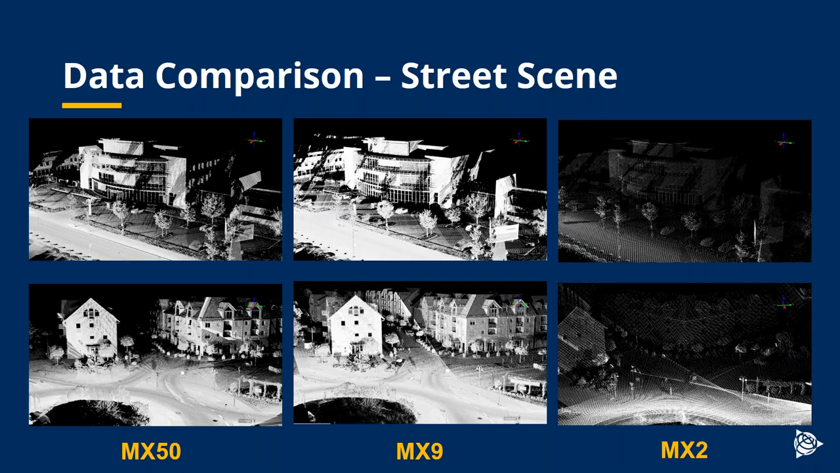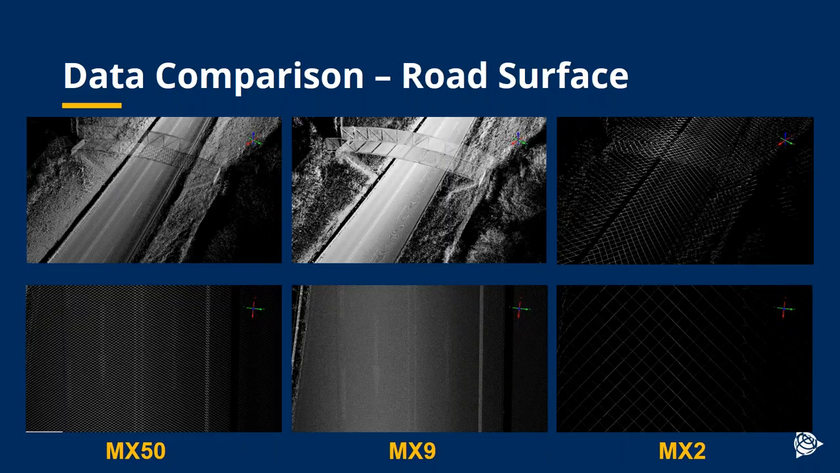So this is a street scene. You can see the difference in data density there between the three systems. And then here's a similar comparison on the road surface itself. So you'll see the step change in data quality and density compared to the MX2.